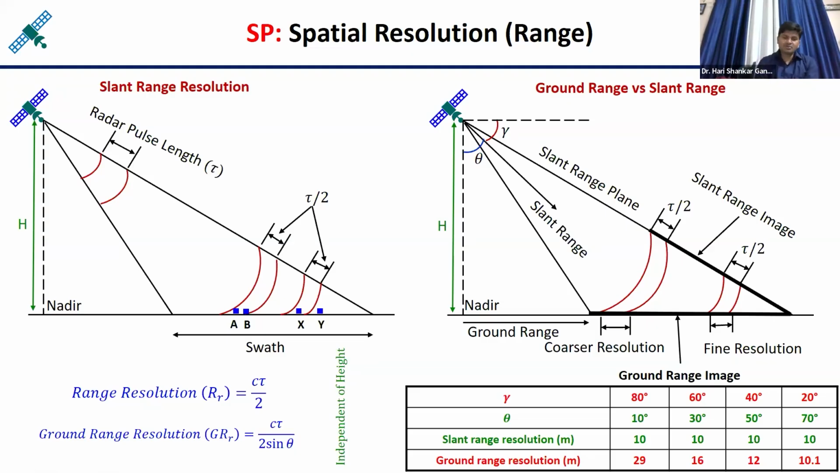Okay, so now from this particular table you can understand, I'm putting different values of gamma or different values of theta. Let us say theta is 10°, 30°, 50°, 70°. Then I'm calculating the slant range resolution from this expression, and everywhere I'm getting the same value. It means the slant range resolution is not changing if you are changing the incidence angle. For every incidence angle, or whatever the look of the satellite, you will get the same slant range resolution. But when you are projecting over the ground, that is called the ground range resolution.